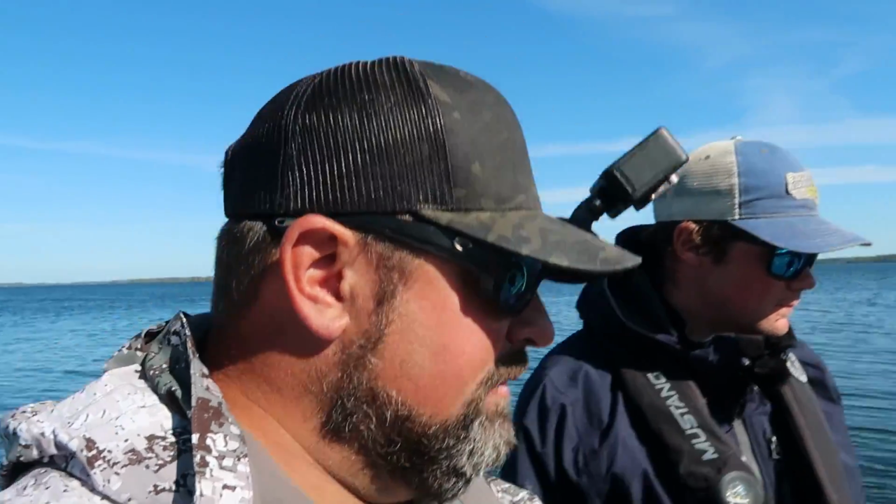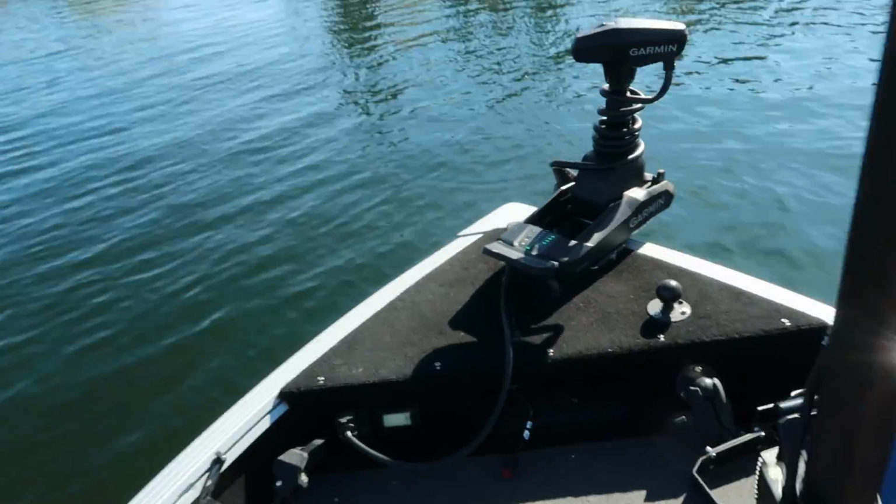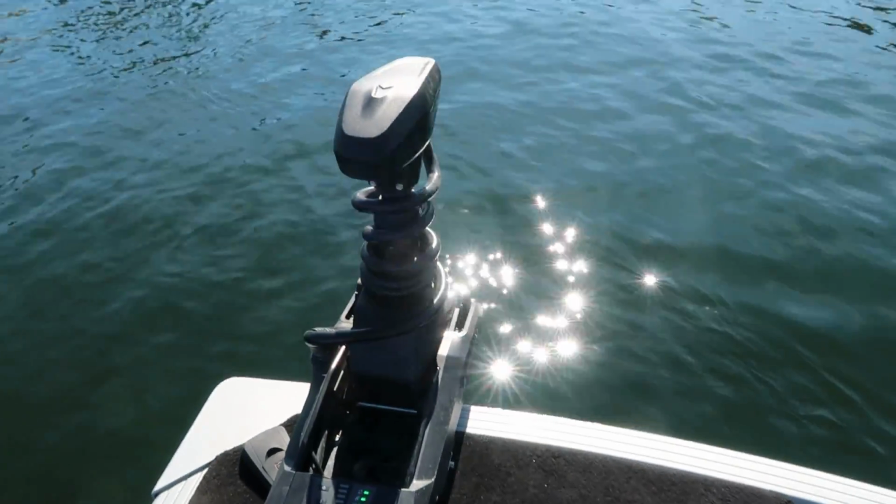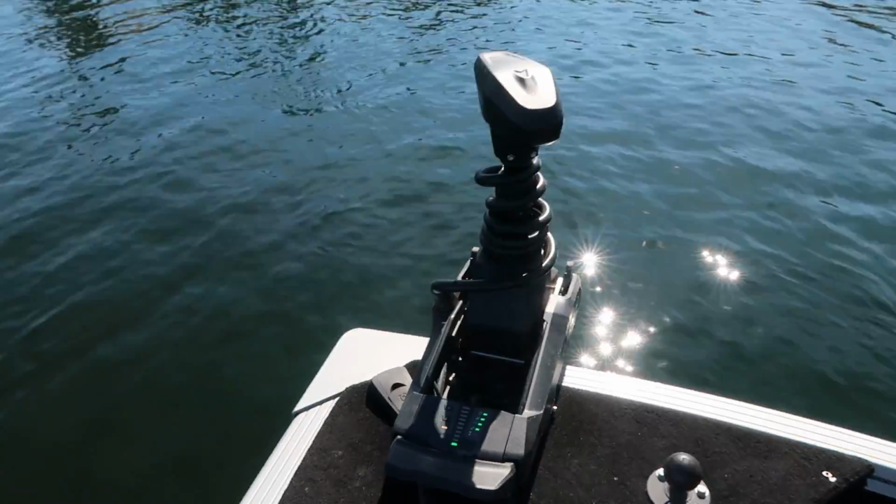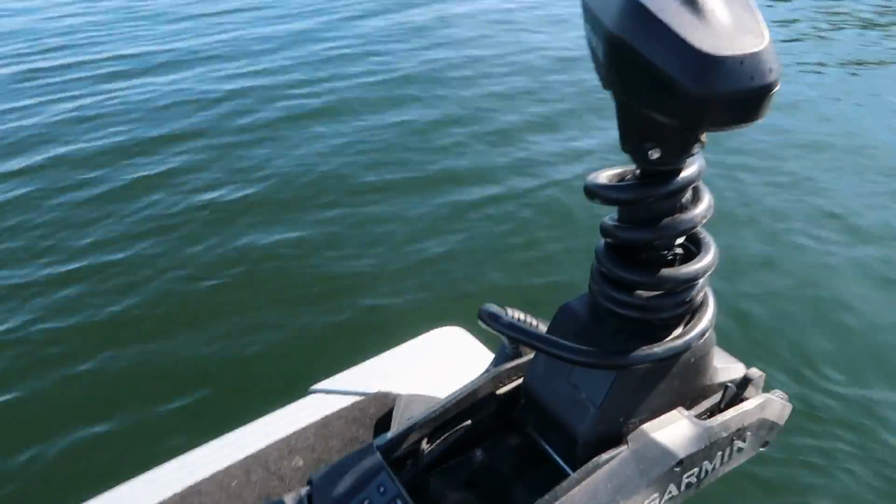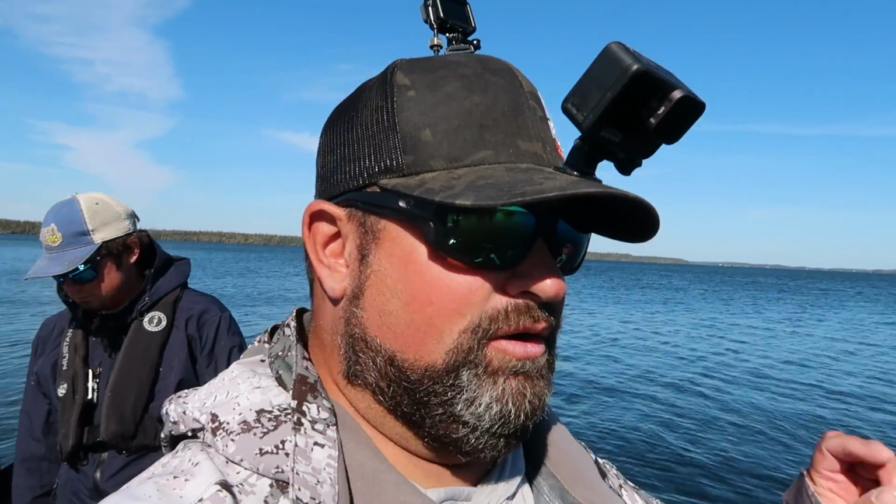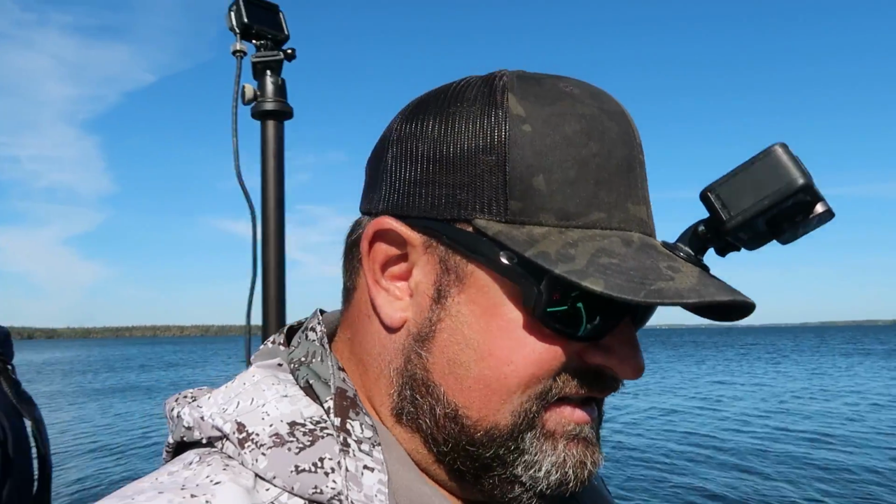And yeah, so anyway, first things first, I'm running the new Garmin Kraken Force. I've got a horrible sun angle on this thing, I'm sure. This thing has been deadly. Obviously, I've only been running it for half a season, so I can't give you the full rundown on it, but I talked about it in a video that I just put out. It's a 63-inch shaft. It can be either 24 volt or 36 volt. No matter what you have, you can do either or. So it's not like you have to buy a specific trolling motor that's just 36 or just 24.